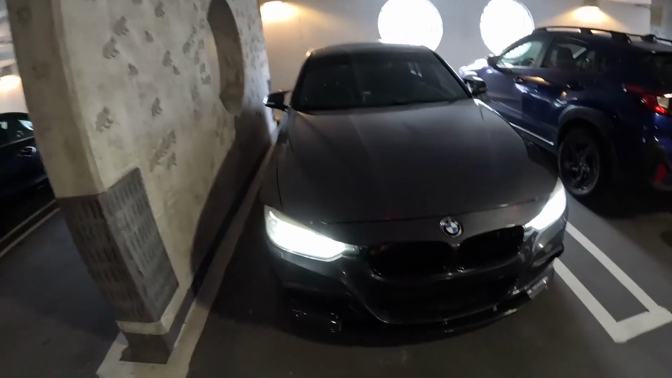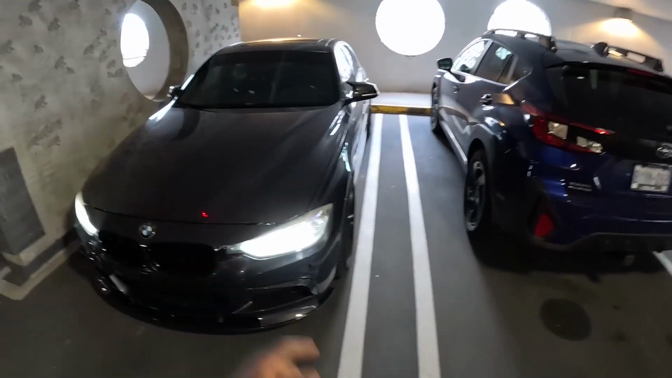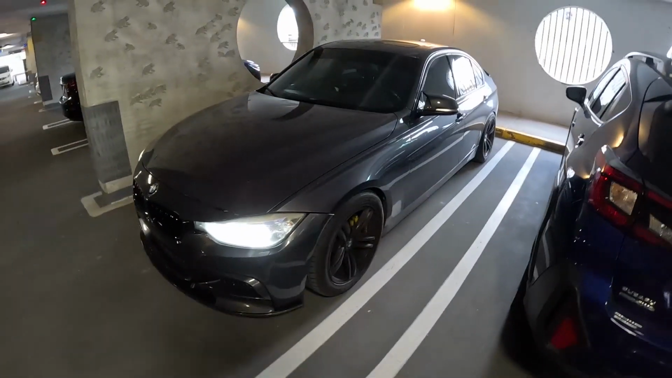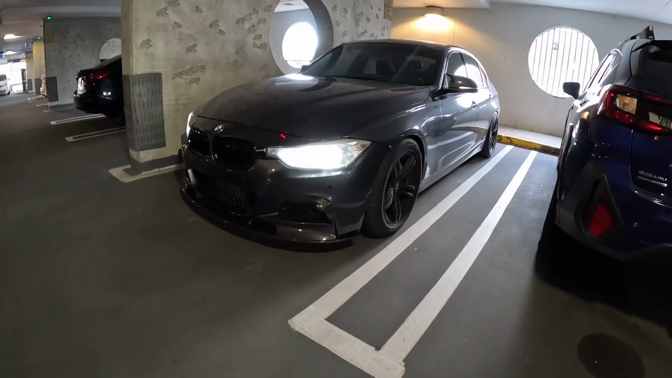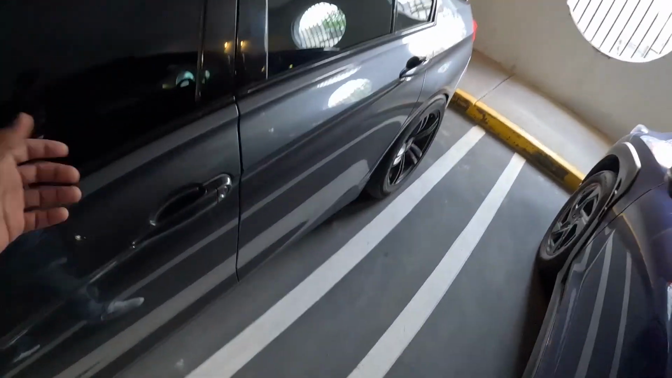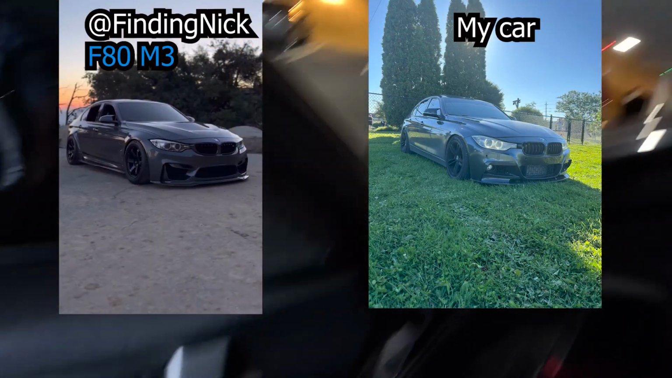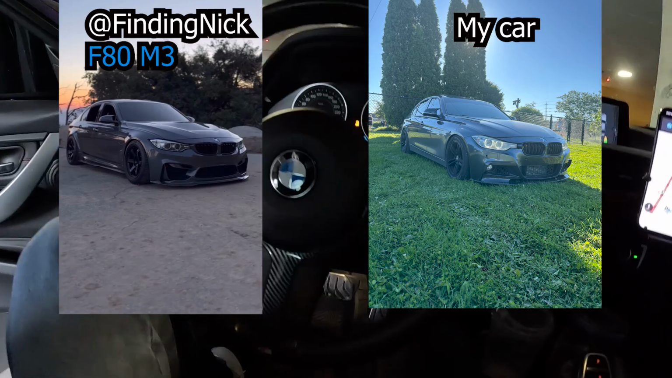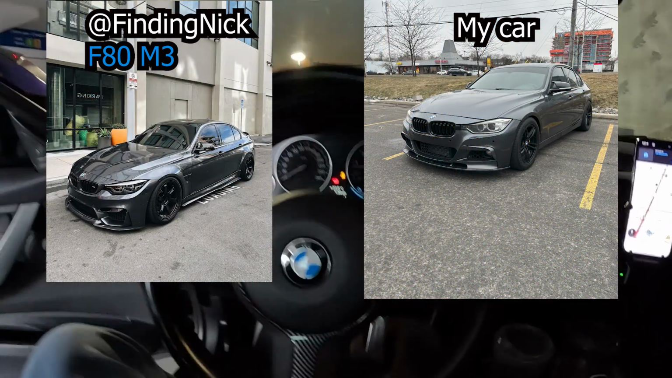You know, the funny thing, the only YouTuber I watch is Finding Nick. He had an F80 M3. Right now he has a G80 because he crashed the F80. But his F80 was my favorite car, and that's kind of why I got this car, especially in this color, because I wanted to have something similar to his F80. So I'll show you guys a little picture of his car and then a picture of mine beside it. I know it's not similar because I don't have an M, but I feel like I did a good job. Let me know in the comments if you guys agree.